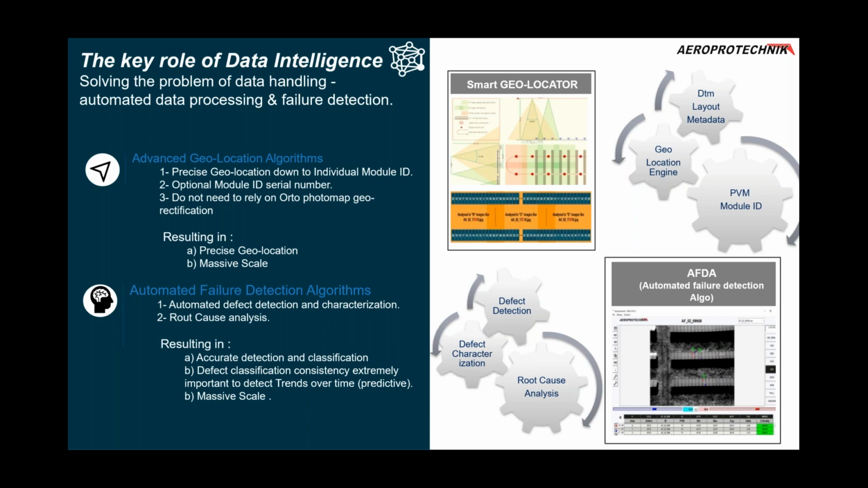So what we need is a precise geolocation module to give massive scale to the solution. Advanced geolocation algorithms, we believe, will play an important role in the sector. They typically might take into consideration terrain models, layout of the plant, metadata, and all of that in a geolocation engine that goes down to the PV module ID and gives you really perfect geolocation at scale. And this is important: at scale with proper and optimized thermographies.